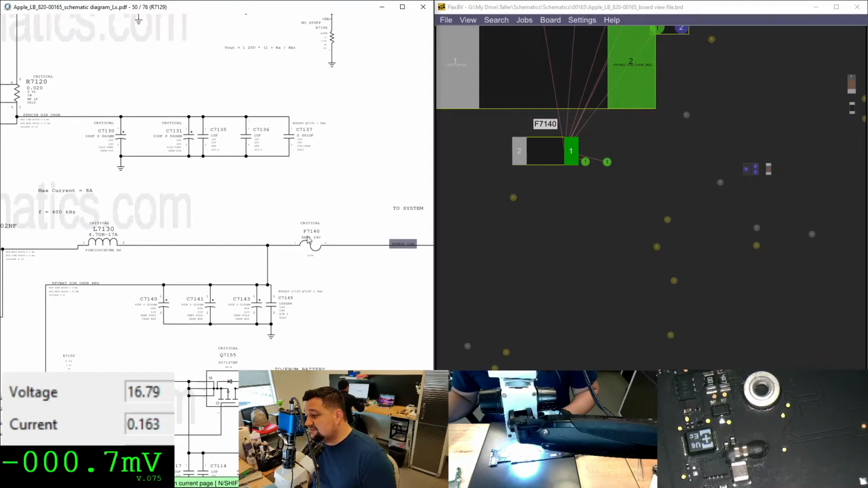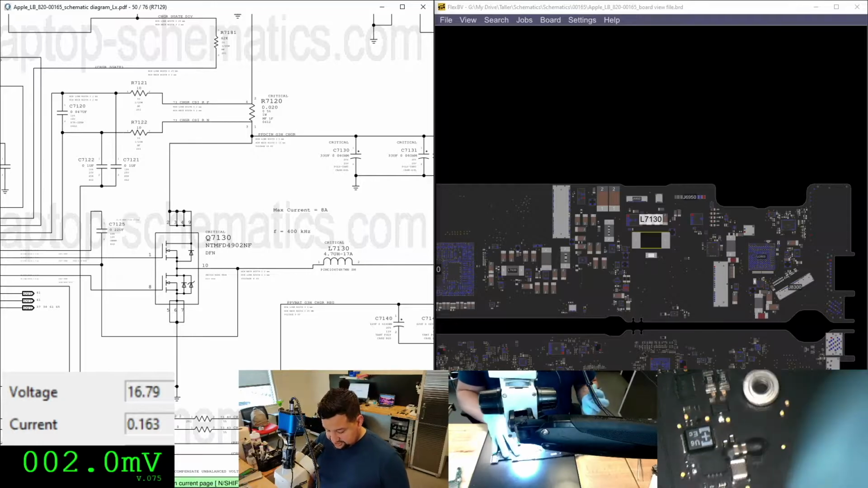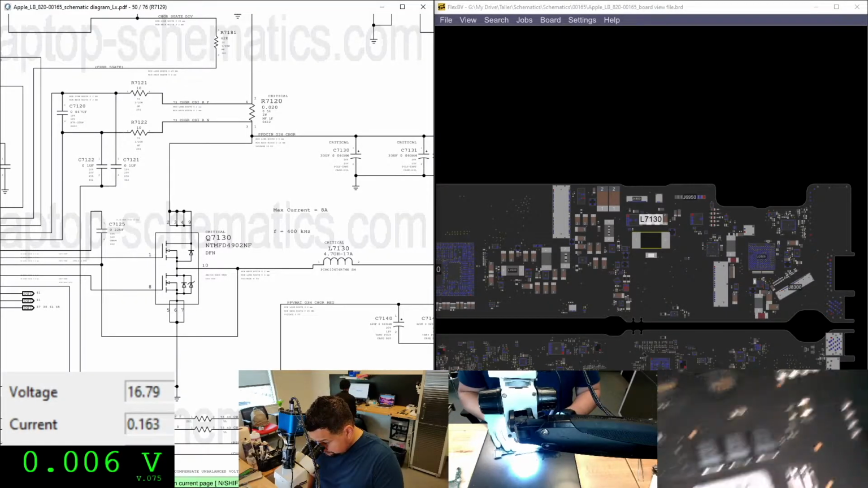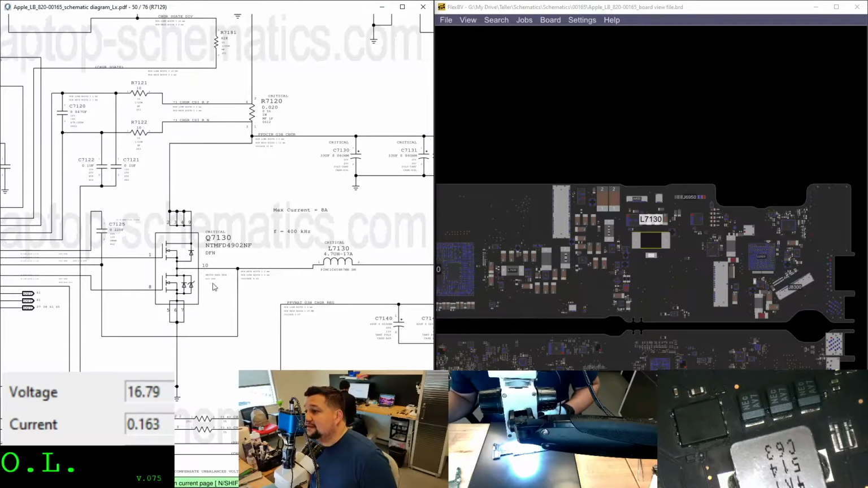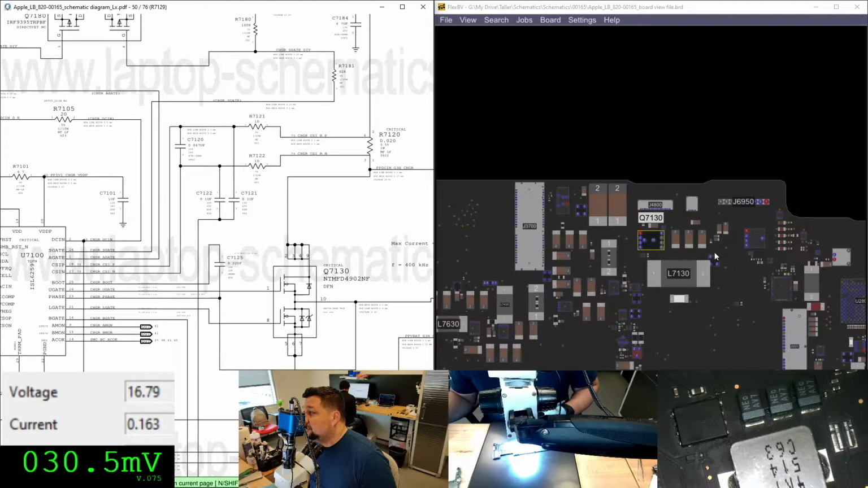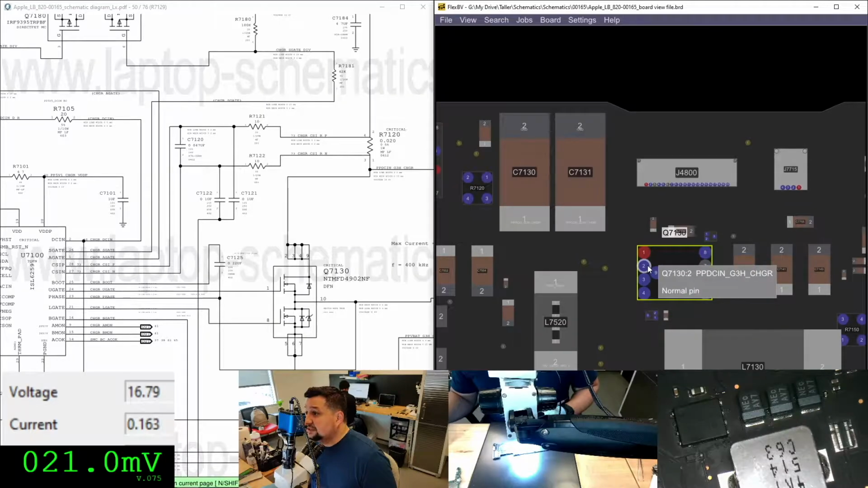I already checked F7140, and both sides of 7140 have no voltage at all. Okay, so let's go to L7130. 7130 is this big guy over here. And in F7130 we have nothing, 1.7 millivolts. You see, nothing. Okay, so Q7130 is right here. He should be receiving 2349.